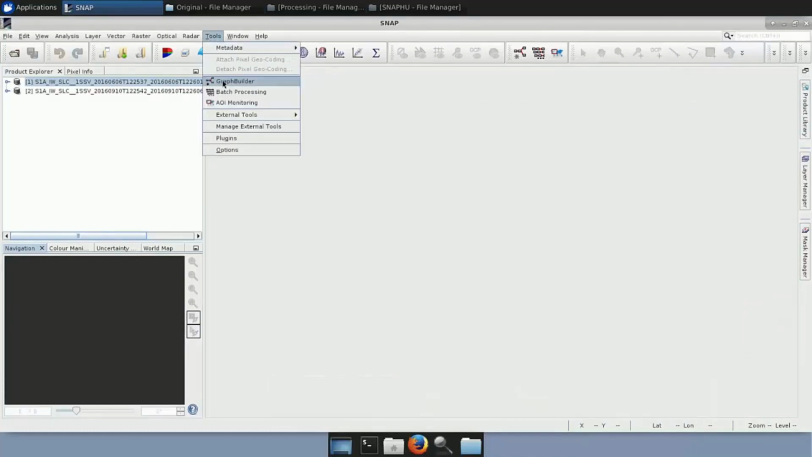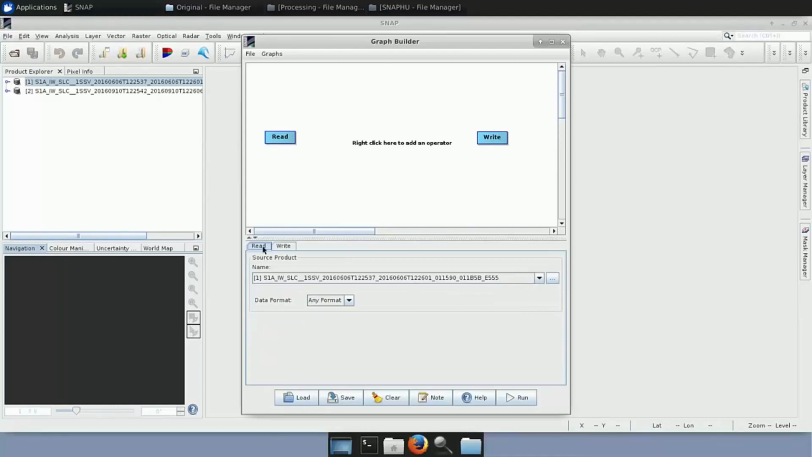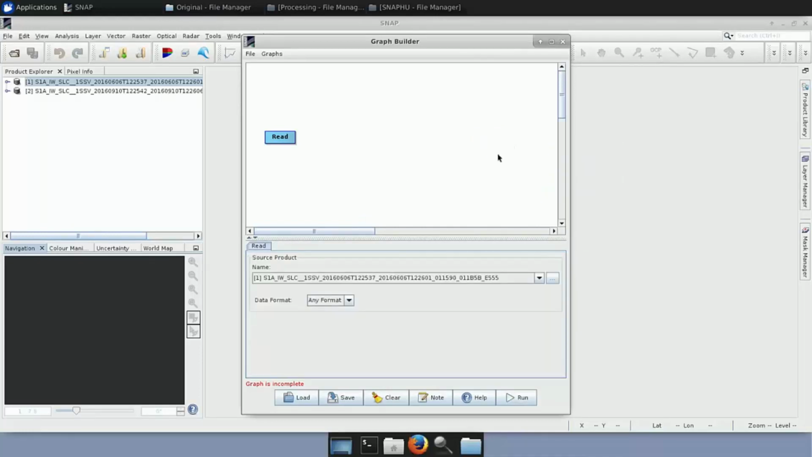Now we go to Tools and Graph Builder to build our first graph. This is the area where we add all the operators, and down here we have a tab that corresponds to each one of the operators we have up here. As you can see, we are now in the Read one. It is selected, and if I click on the right, we move to the right one. In order not to have this error, this graph is incomplete, every time you want to create a graph, just right-click on the right operator and delete it.